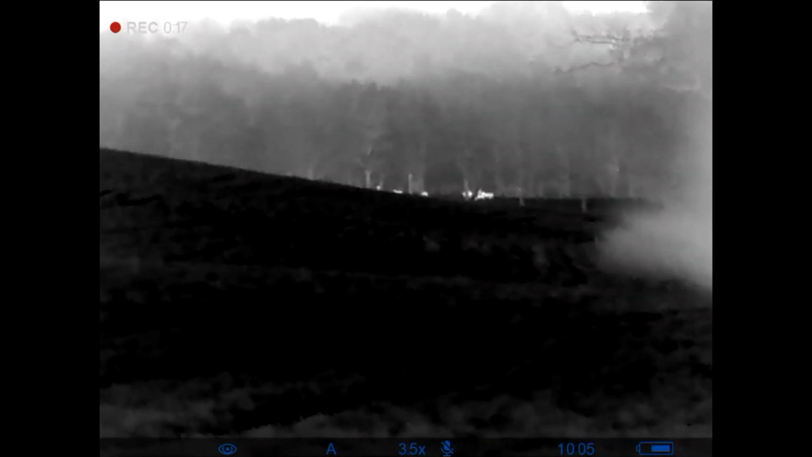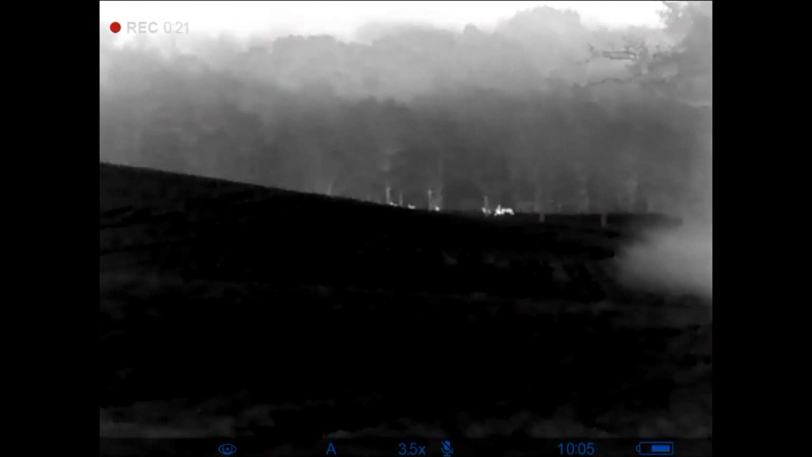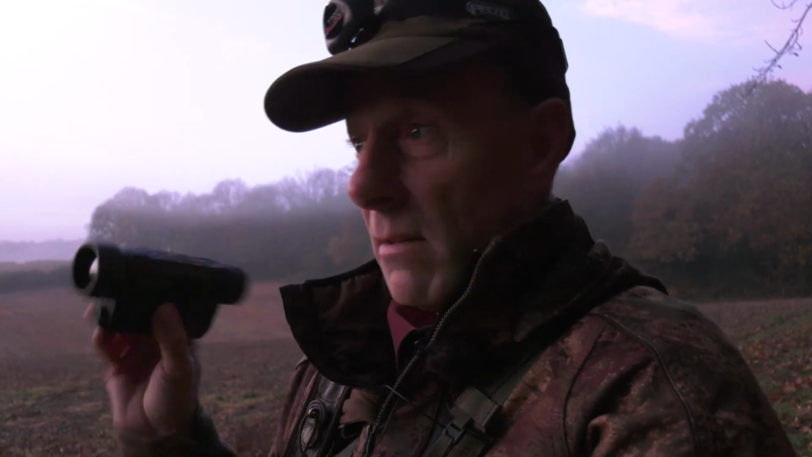And if you're just deer stalking, like now, for instance, we've got probably 150 acres we're looking over. You can scan it and it will pick up the animal. So therefore, all you want to do is actually pick up a heat signature. I'm not going to identify that beast with it. I know there's an animal there. The size will tell me whether it's a rabbit, fox, or a deer or a cow. But that's about it. But actually, all you want to do is actually identify, see what's out there. So, you know, you don't need to spend a fortune on thermal nowadays.